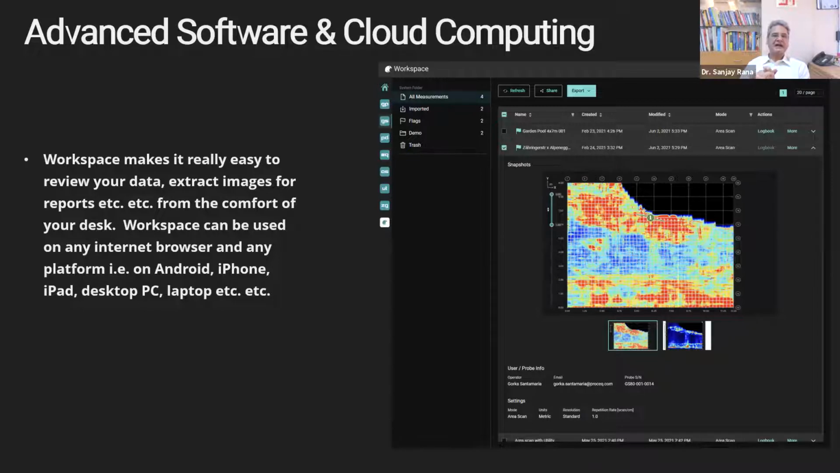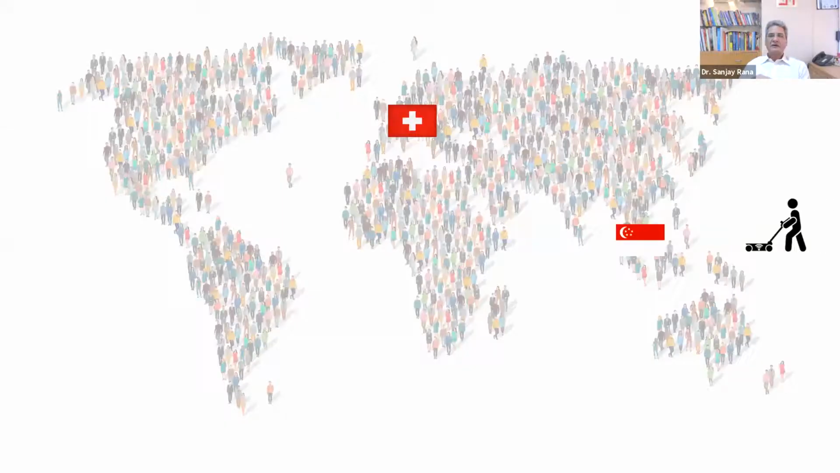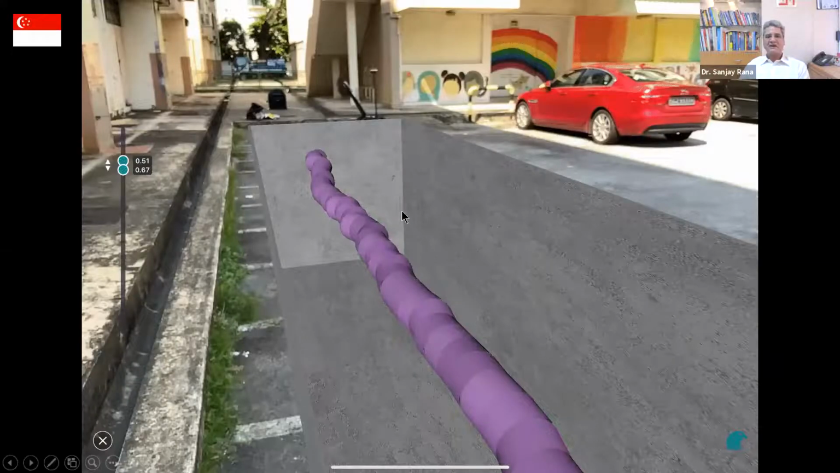Workspace makes it really easy to review your data, extract images for reports, etc., from the comfort of your desk. Workspace can be used on any internet browser on any platform, be it Android, iPhone, iPad, desktop, PC, laptop, etc. So from there, you can extract the images and put them in the report. Everything is seamless. One good example is that some data was being collected in Singapore.